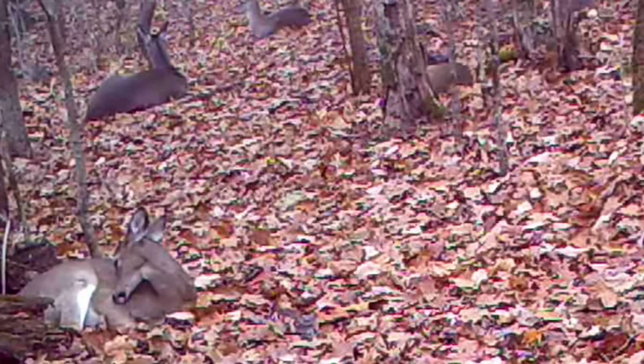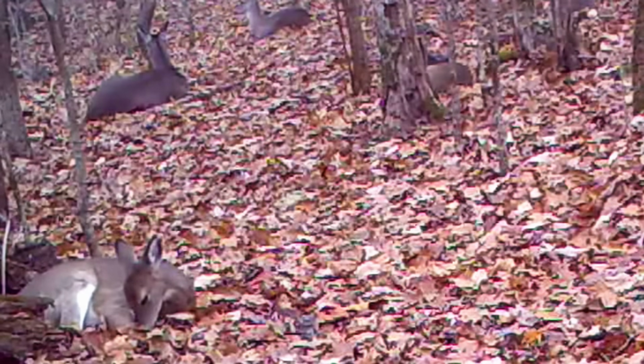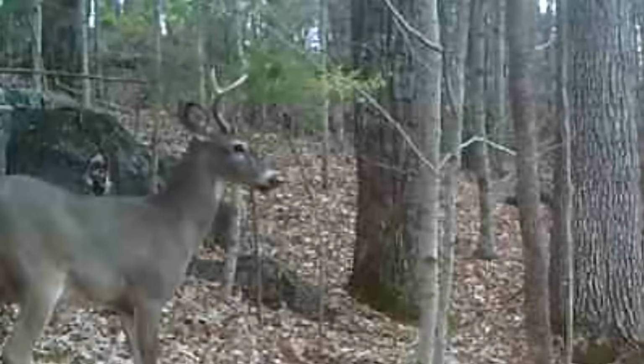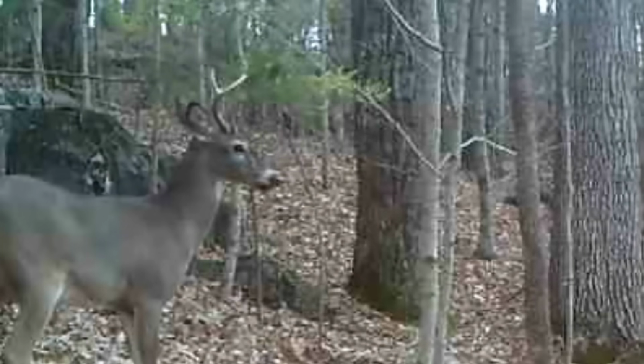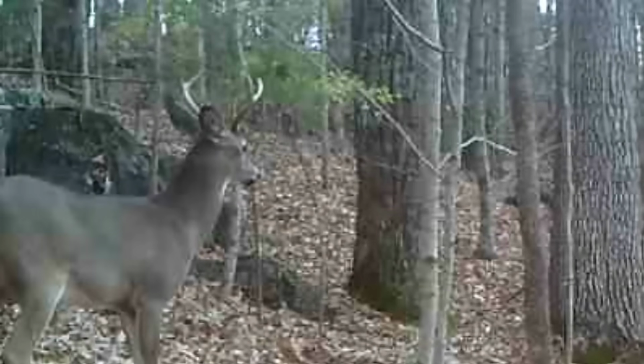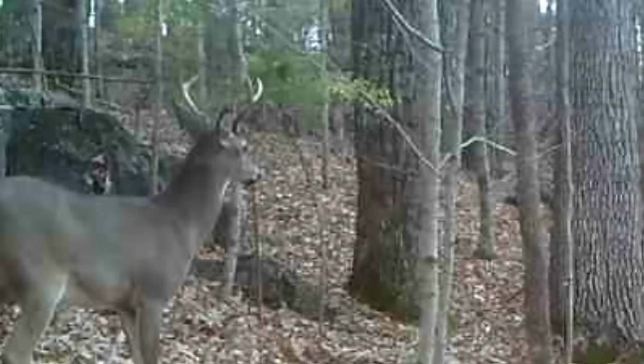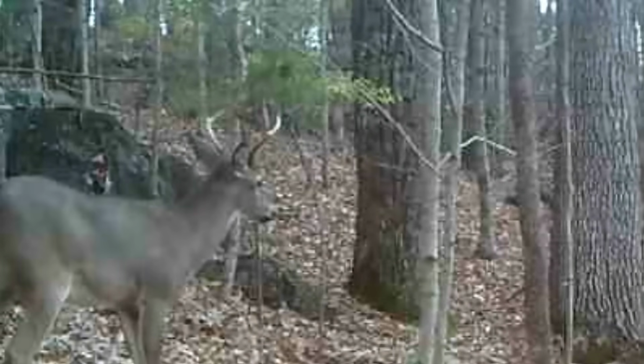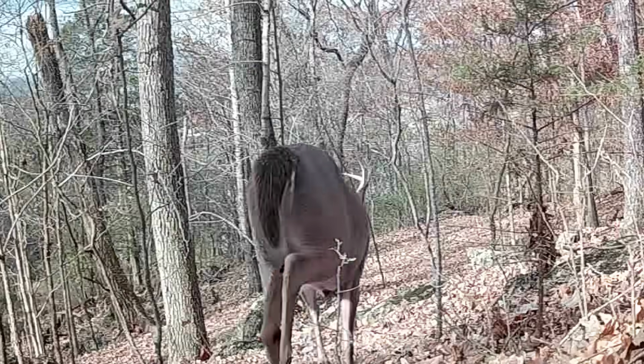And the herd, if nothing's pressuring them, they just lay around on these little mild days, scattered all around the ridge, just watching for each other. But these old bucks, they're on the move looking for them, just following them around. But they're nervous on these windy days.